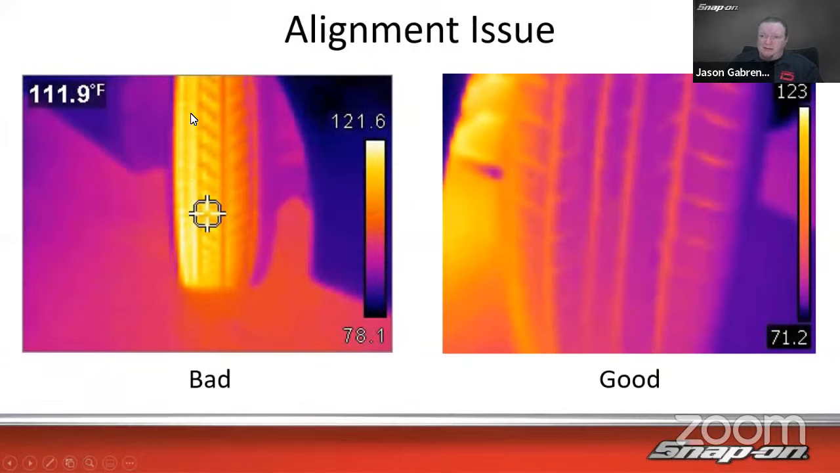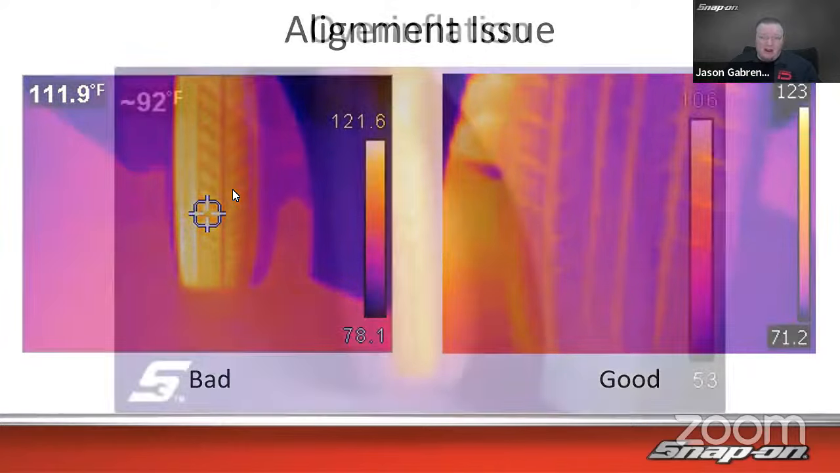So we've got rubbing on the outside of the tire. Maybe it's a camber issue or something like that, or a toe issue where it's rubbing on the tire. We can see it's a lot hotter on the outside than it is on the inside. And then over here, after the alignment, we can see the tire is much more evenly worn. It's not really hot on that far outside there. You can see it's a lot more even in there. So, a big difference in the tire.